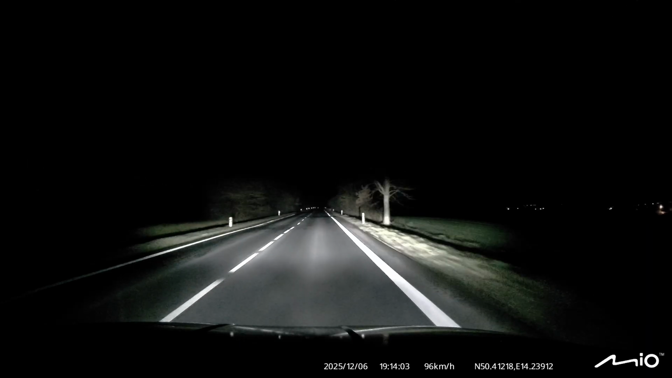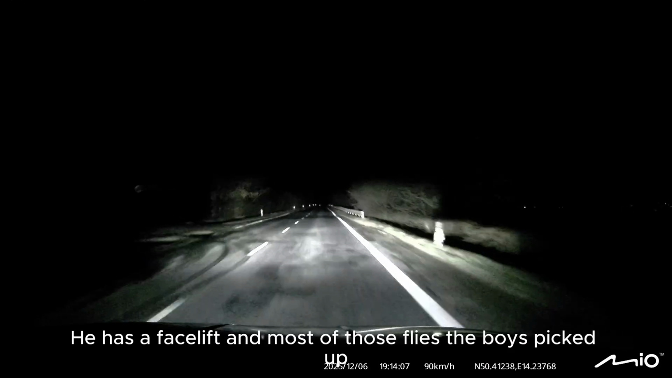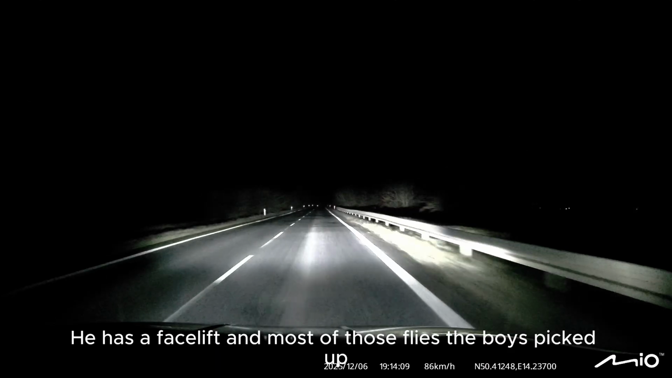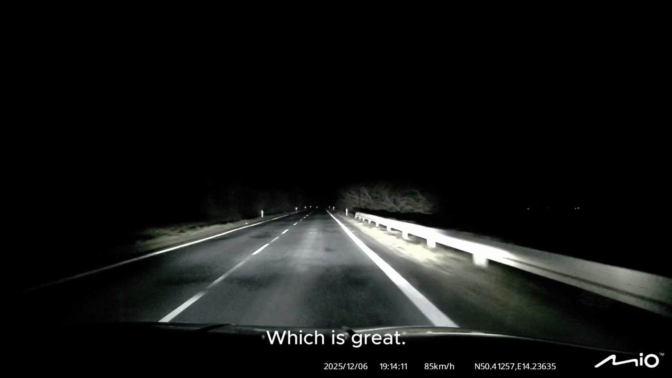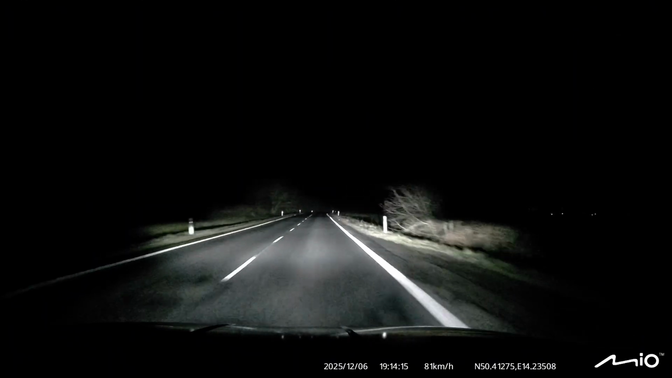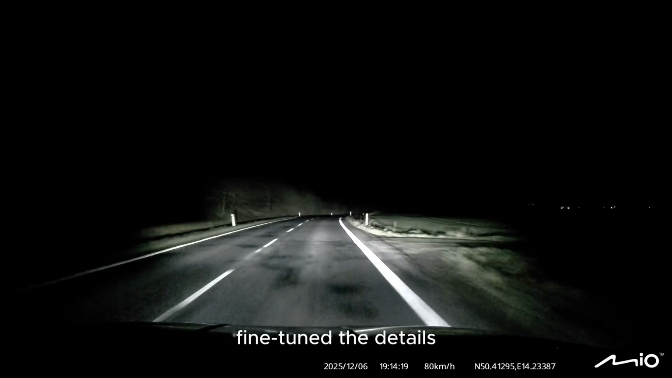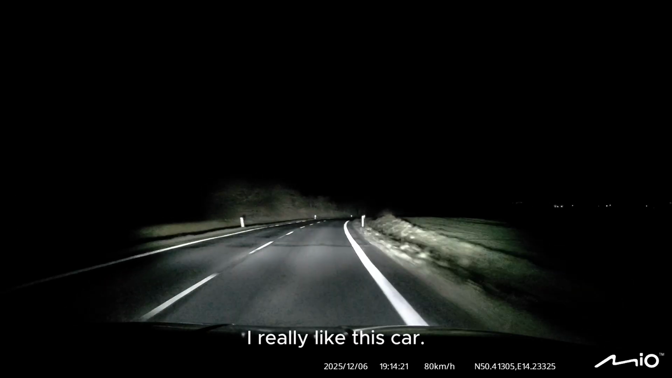Especially what is important, the car has been on the market for a long time. It has a facelift, and most of those flaws the boys picked up, which is great. They left the buttons. Fine-tuned the details. I really like this car.